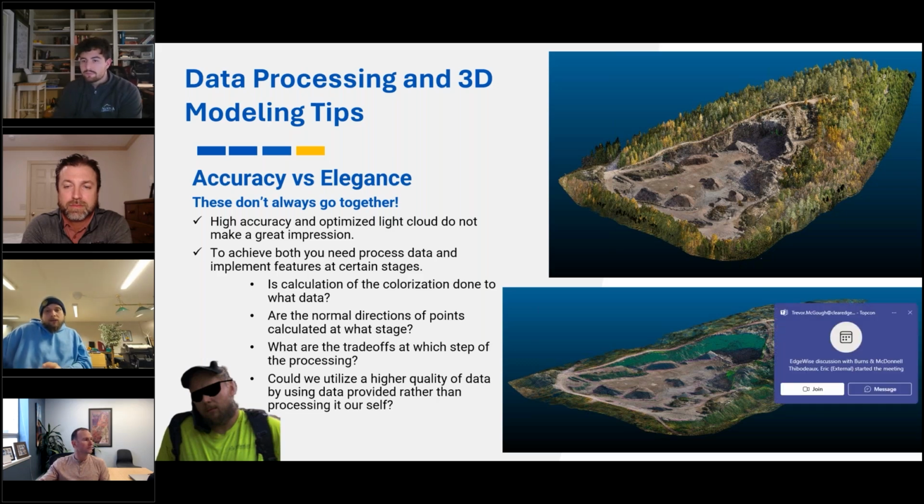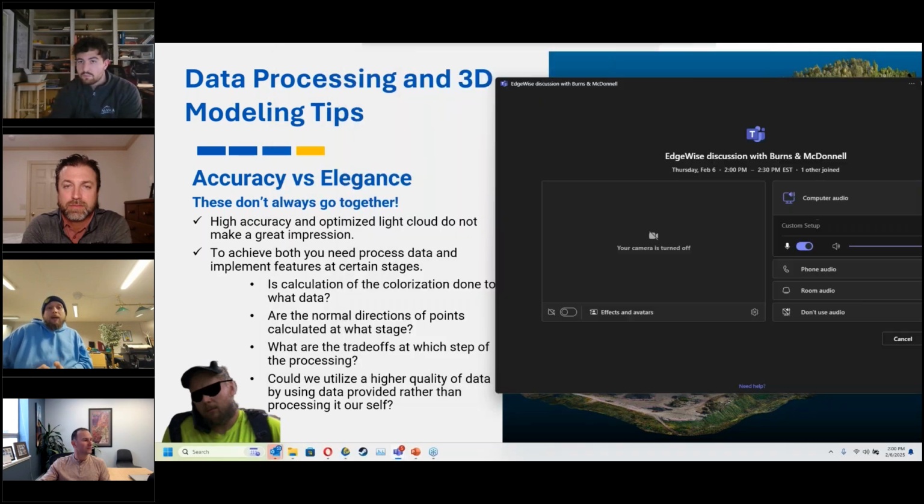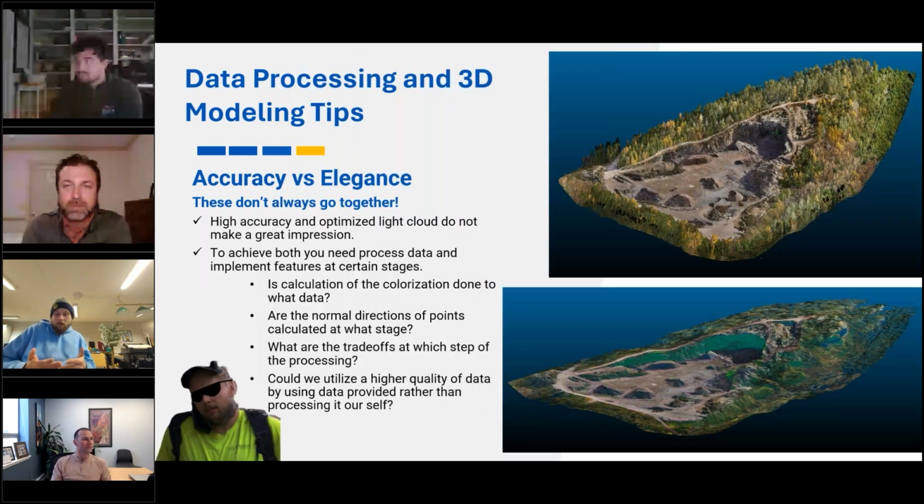A good example of this is when you have a person walking by your scanner, and he has a bright vest on. If you colorize the cloud with the full data, the color goes in the points of the vest.